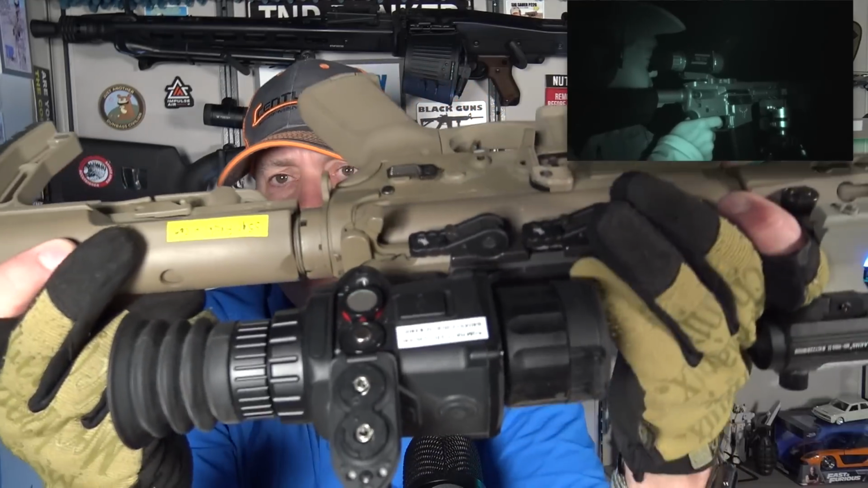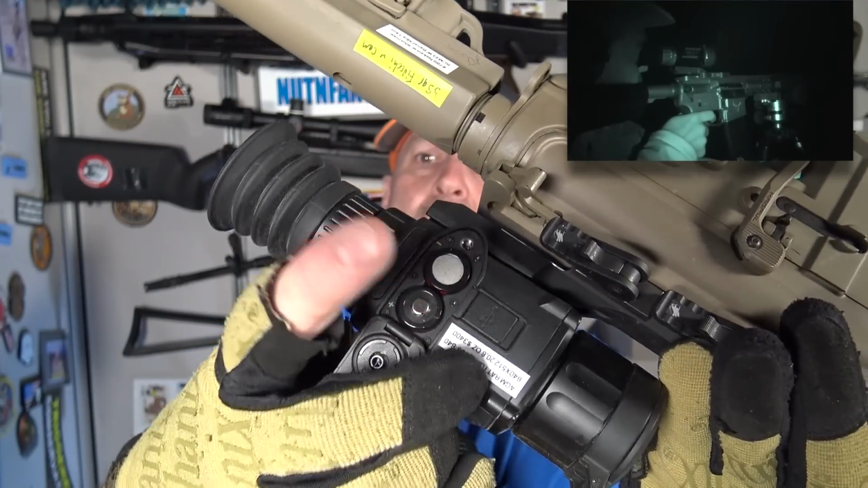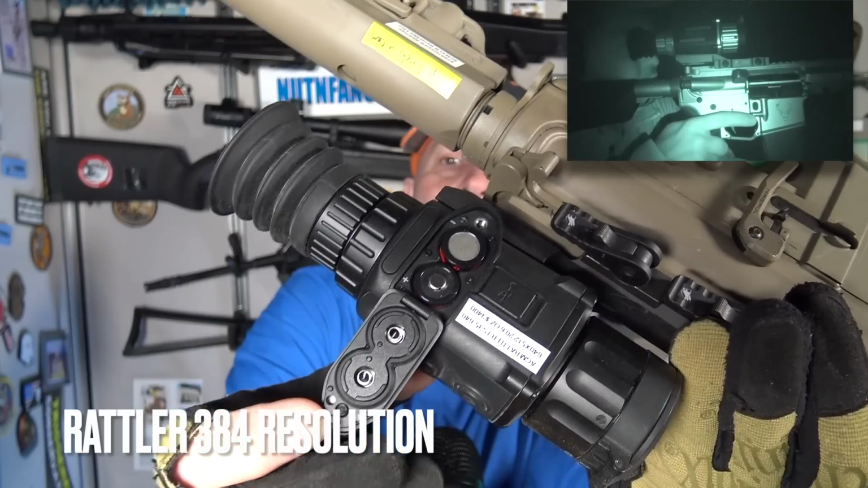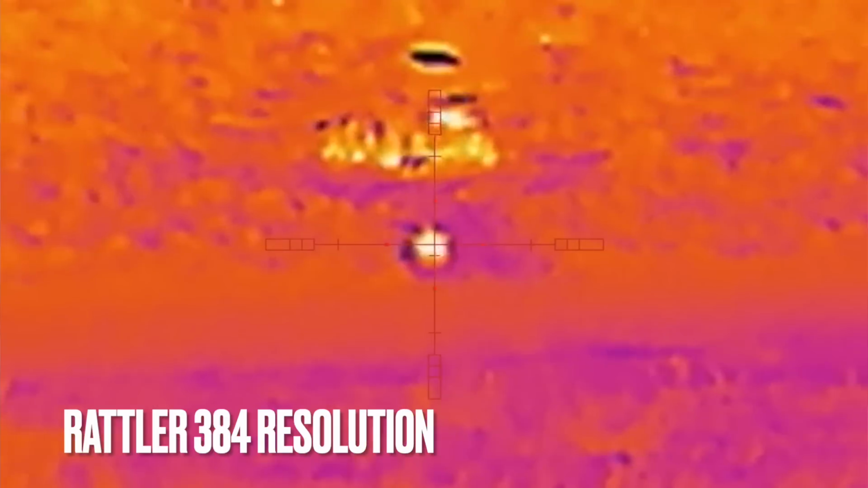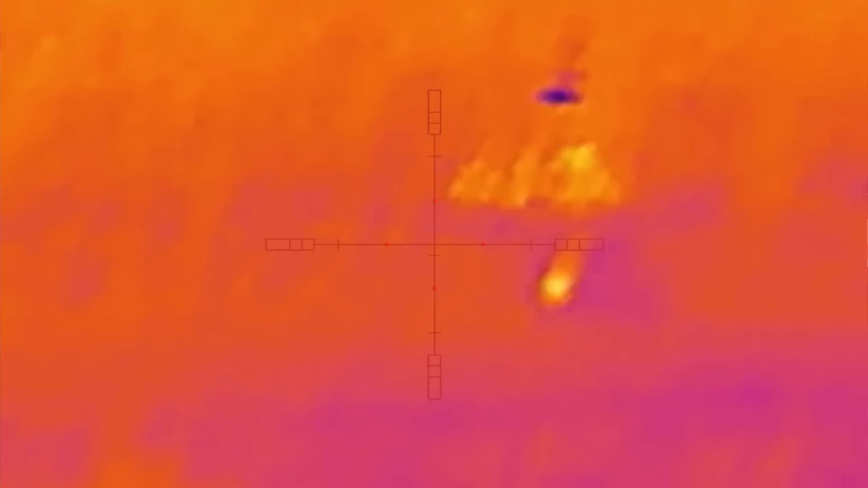Now, the battery system is a CR123. It can take rechargeable CR123s. In the testing, I just used the disposables. And actually, this is the pair that it came with. They have lasted the entire time in testing. So they're saying in temperate conditions, 4.5 hours of use. I would say that's pretty correct. Cut it in half for cold conditions.